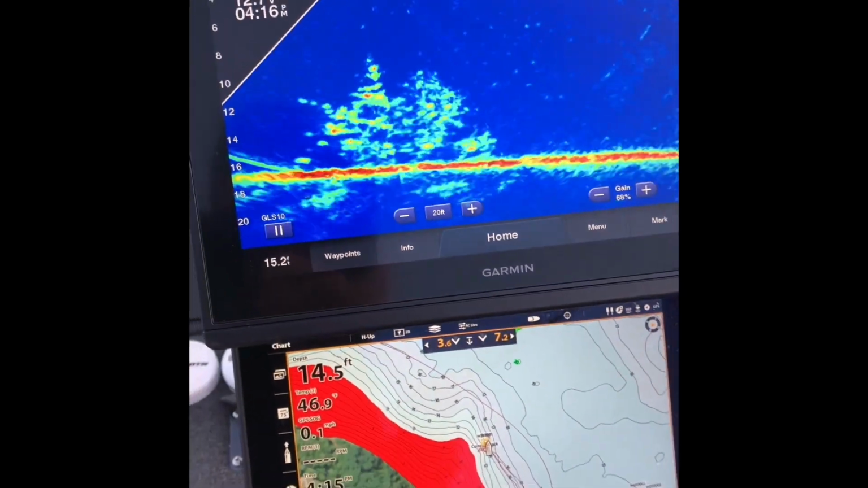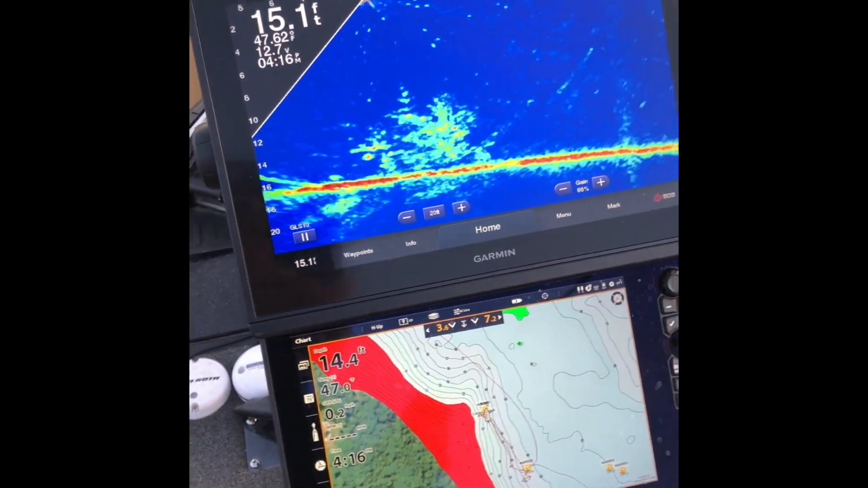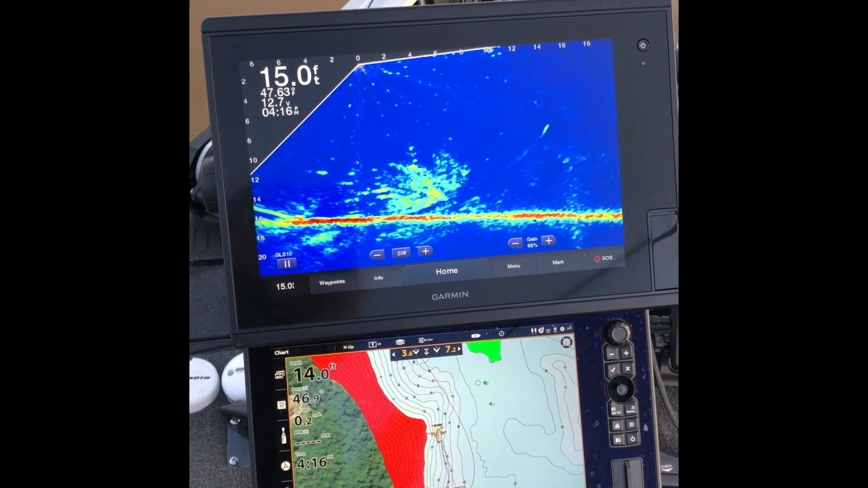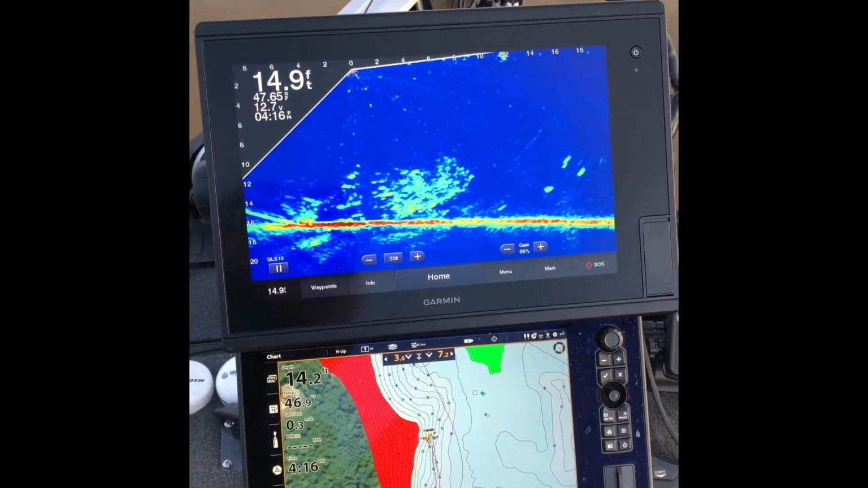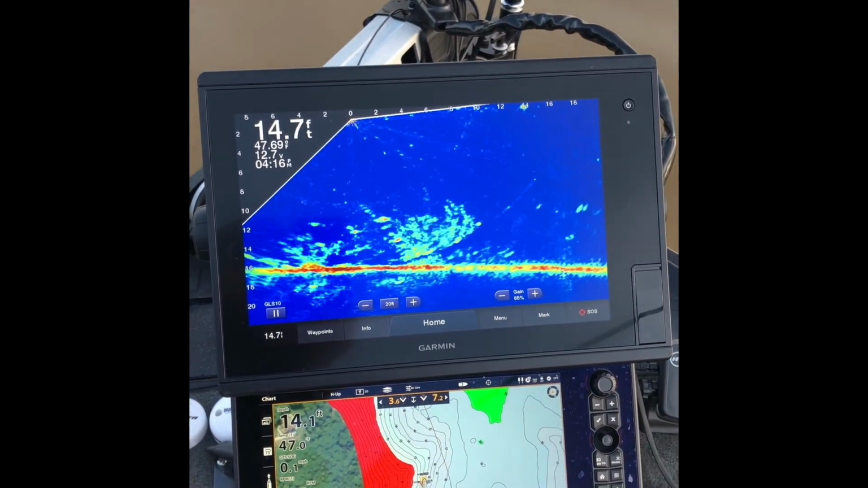I really like my electronic stand. It's perfect for two electronics, Solix on the bottom, a 12-inch Solix Gen 2, with, I believe that's a 1242 Garmin Touch. Works very well.